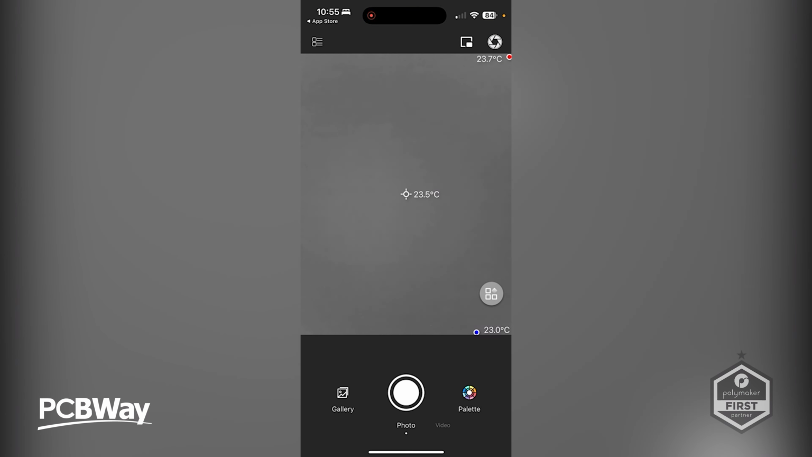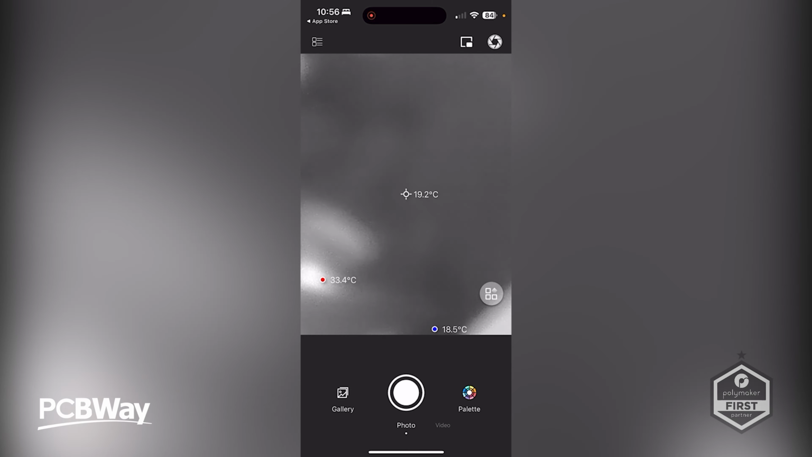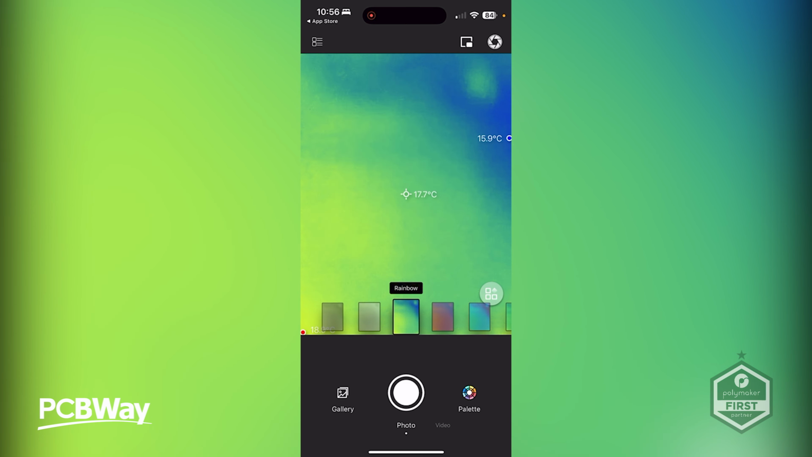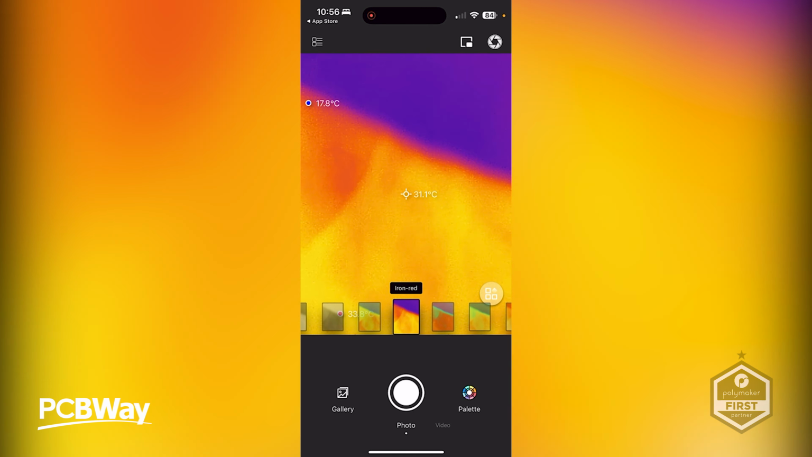Now, at the moment, I don't have the lens cap off, so we're going to take the lens cap off first. There it is. Okay, so the palette at the moment is just a plain palette. So let's change that up a little bit. Let's go to a rainbow color. That's really out of focus right now, isn't it? I wonder if I need to take this off.